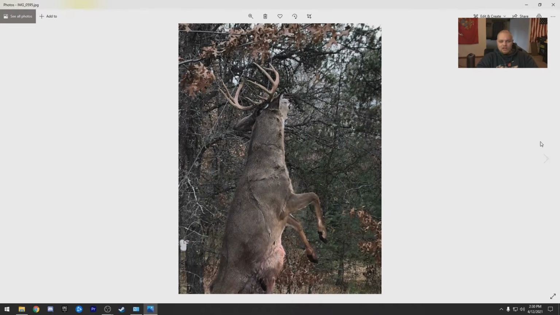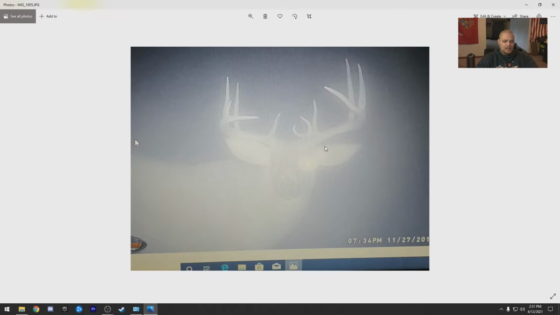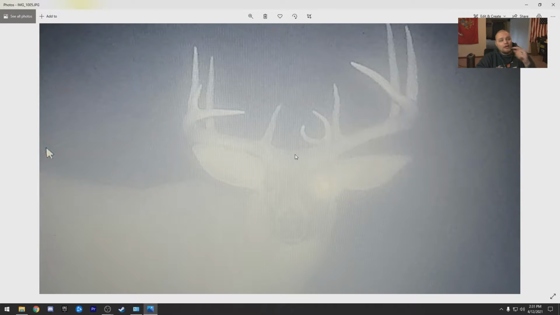Just a monster. Gotta say, I'm jealous. Oh, that is a cool buck. I've said it before. Whenever you get a buck with stickers or anything like that, like character traits to the racks, I choose those bucks over just monsters all the time. When they combine to be the same thing, man, that is just too cool.